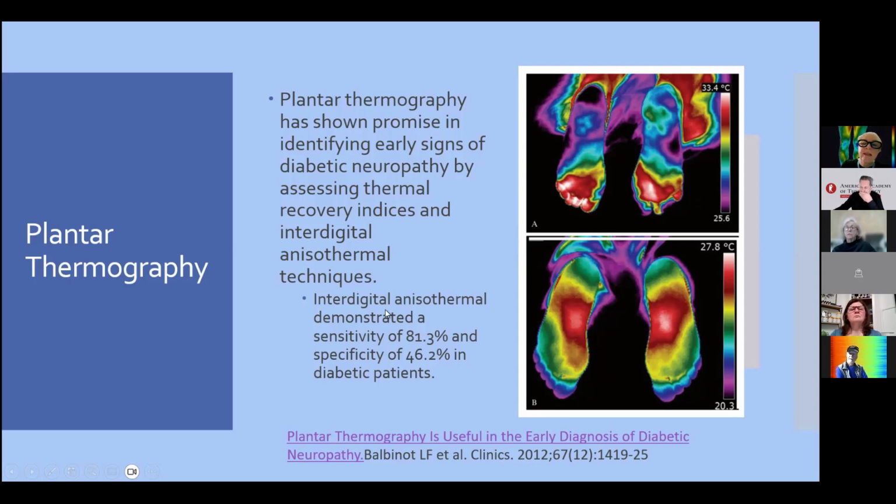We have the interdigital anisothermal pattern demonstrated with more than 80% sensitivity. So it's very quick for diagnosing diabetic neuropathy in the very early signs of this neuropathic dysfunction.